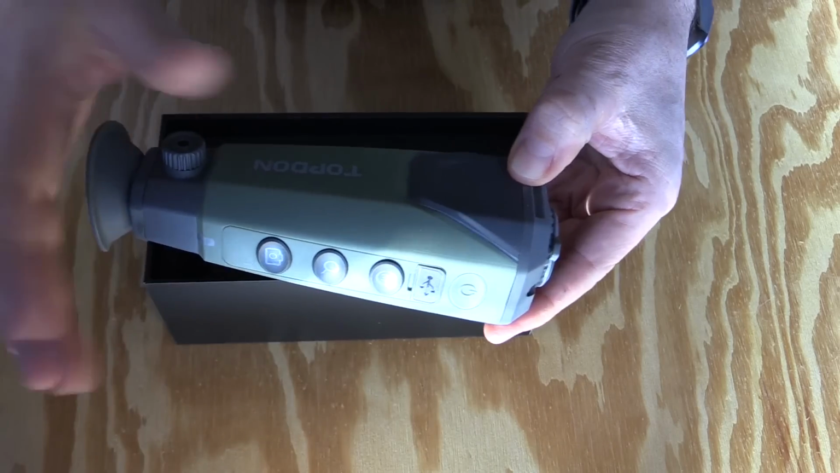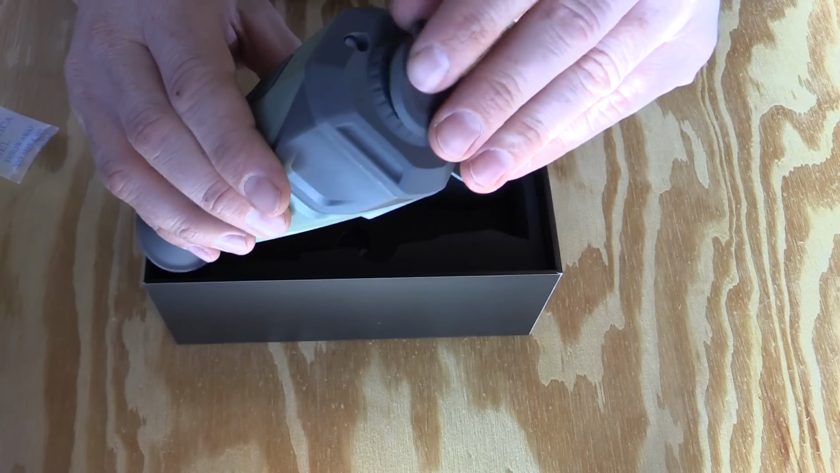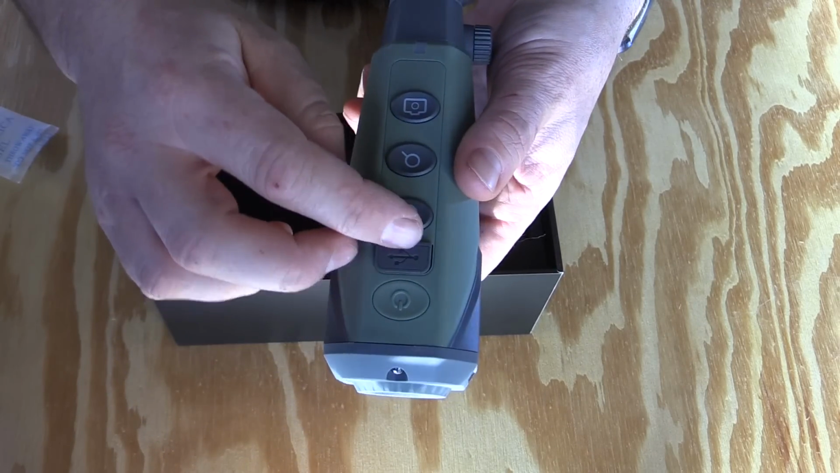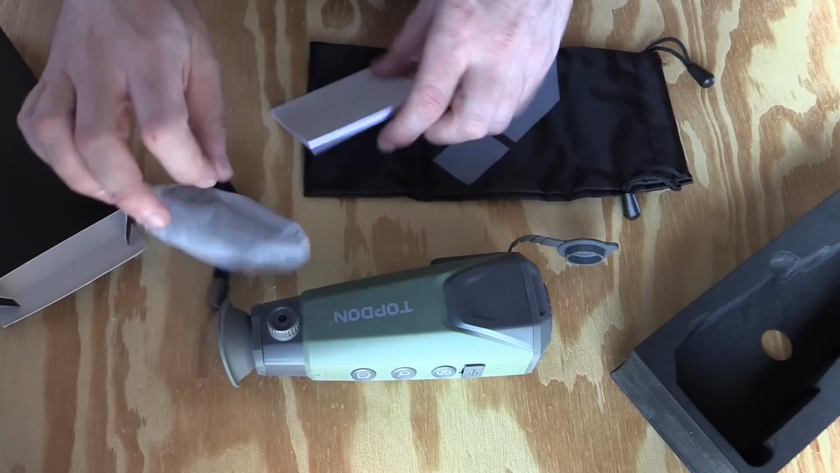Seems like decent construction. We have a tripod mount on the bottom here. Lens cap, there's our optic. We have a USB-C interface up on top here. Comes with a carrying case. Got a little lanyard, USB cable, and a manual.